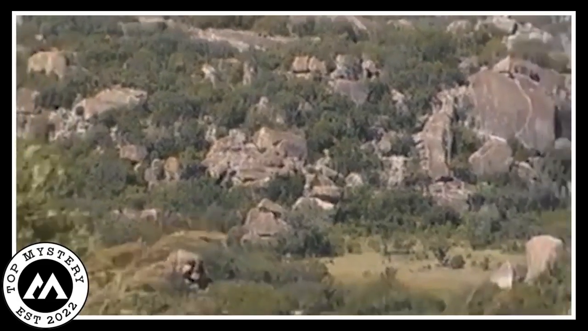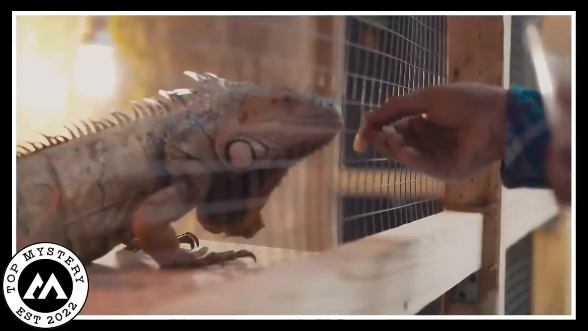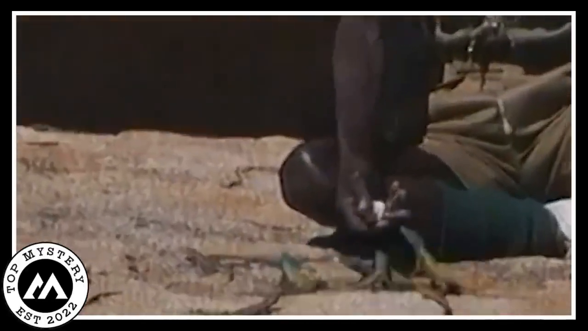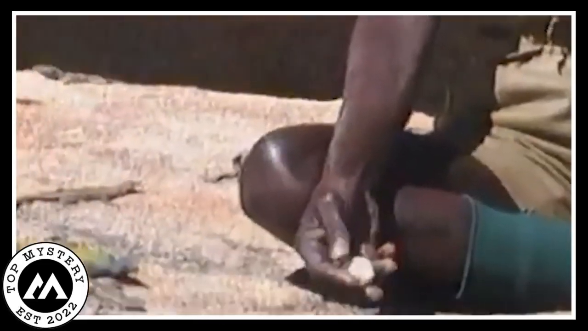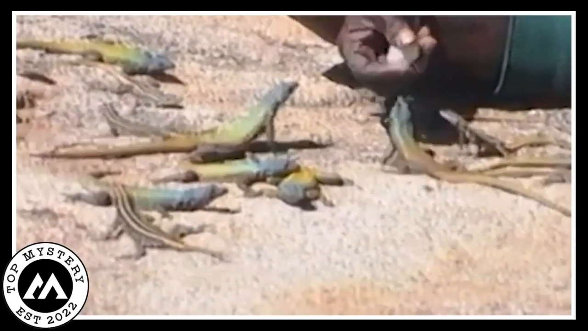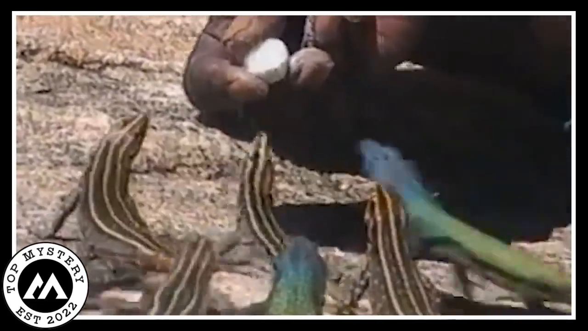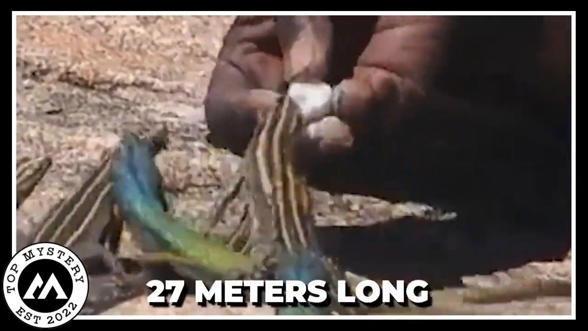Okay, get ready for this wild video. It's a lizard feeding frenzy. So there's this person, right, hanging out in this desolate place surrounded by cracked rocks and all. And what's the deal? Lizards, loads of them crawling out from the windswept rocks. Now, these little guys are like a rainbow party, all sorts of colors, about 20 centimeters long.